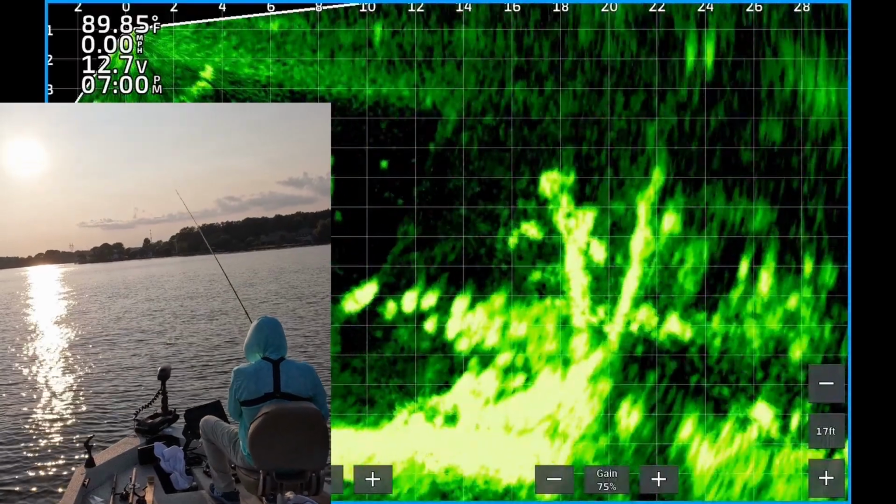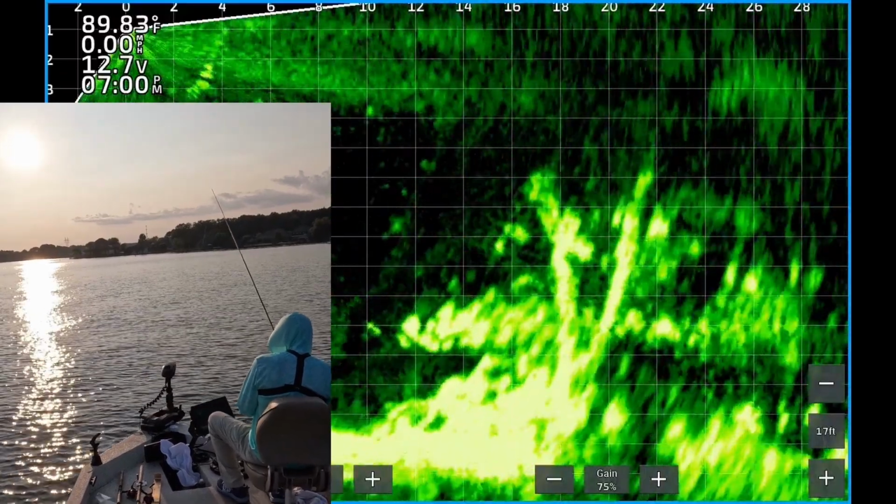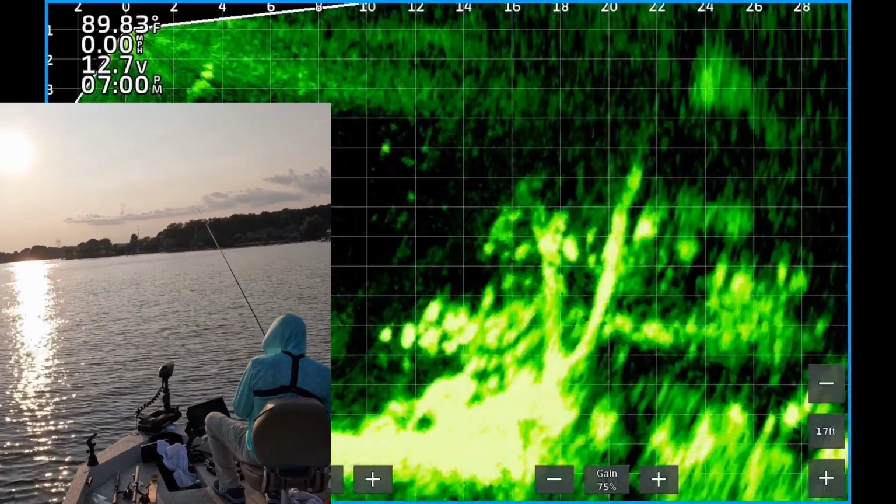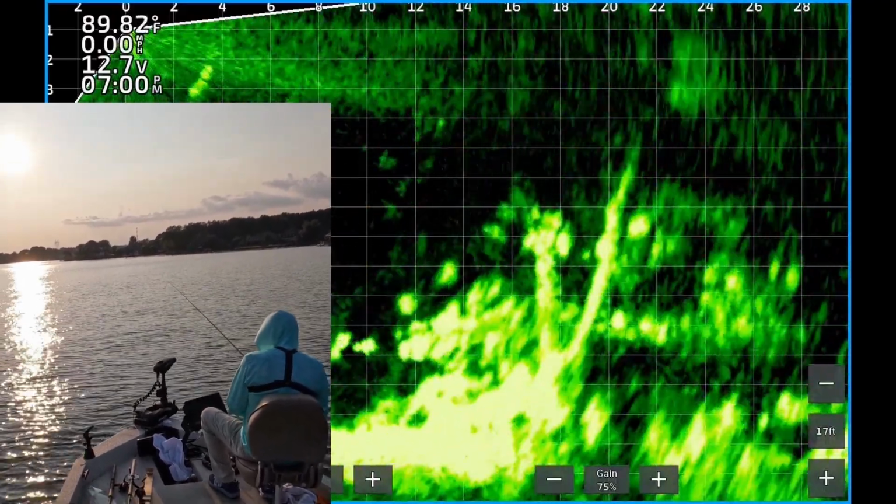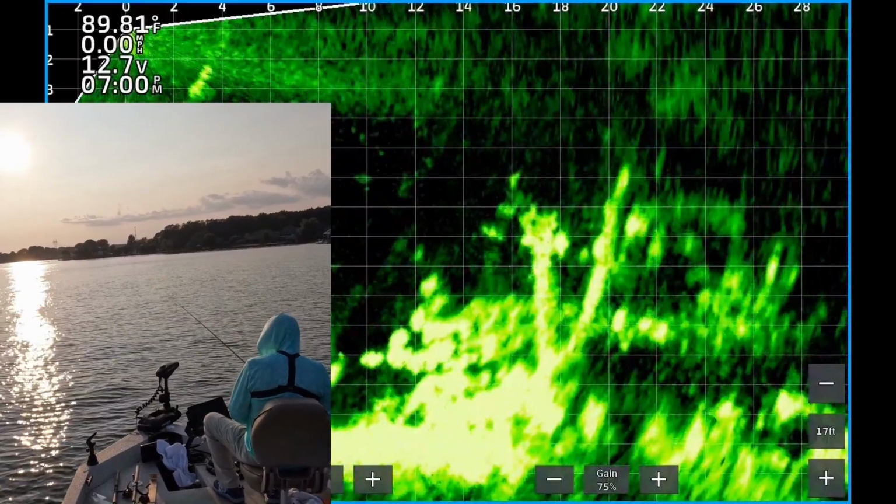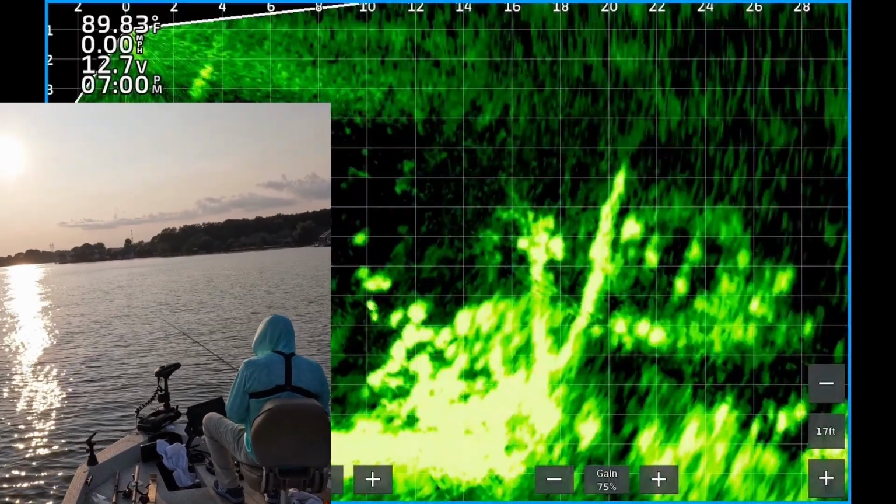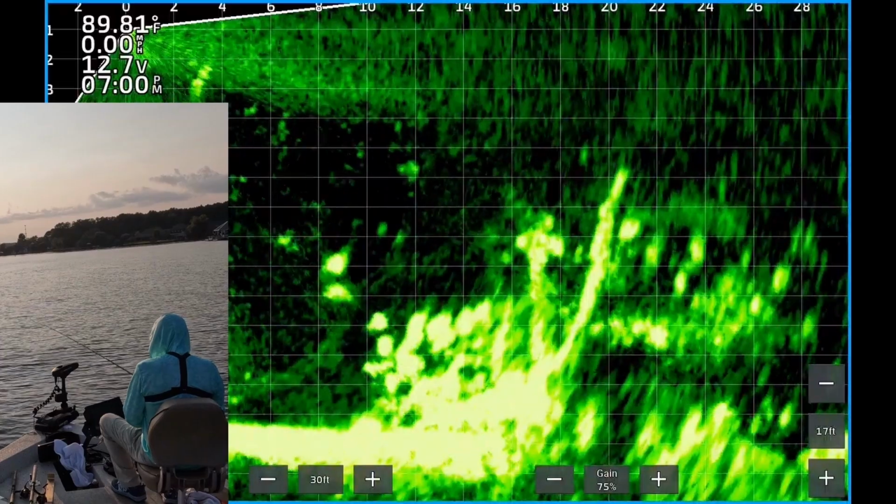So I'm still working the same tree. I've been sitting here for over an hour and the school's still there, so I kept working it. There you see the jig dropping down on the left side. One of them's following it. Kind of scared them a little bit. One of them is chasing it. Is he gonna eat it? Come on now, eat it. You can do it. Nope, wouldn't take it.